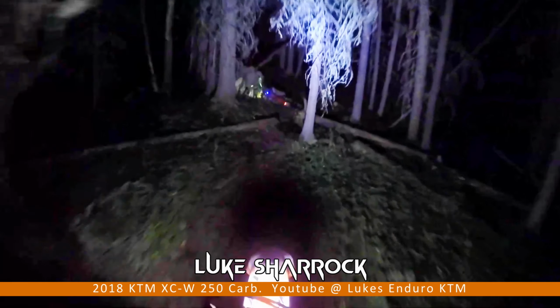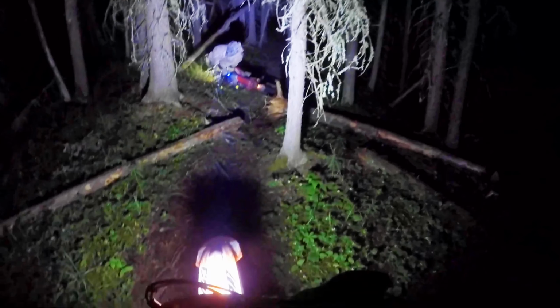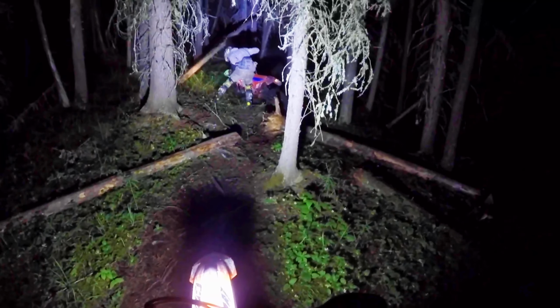Bad angle on it. There's really not a ton you can do when you're coming that fast at it. But nothing major. I'm up and back on the bike with a quick dust off. And we'll get back on Luke's footage here to see that crash from a third-person view. It's really not as bad as it looked on the first-person view.